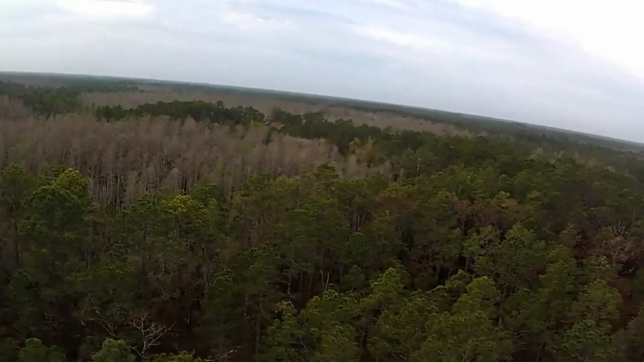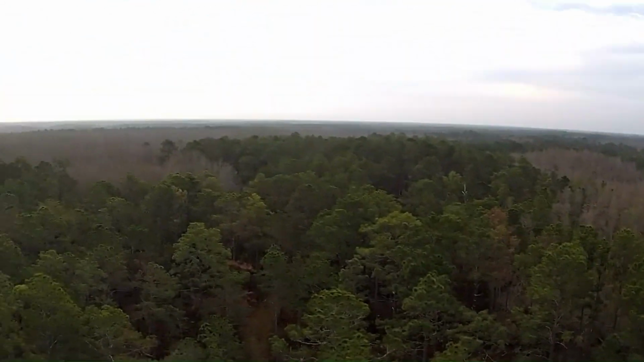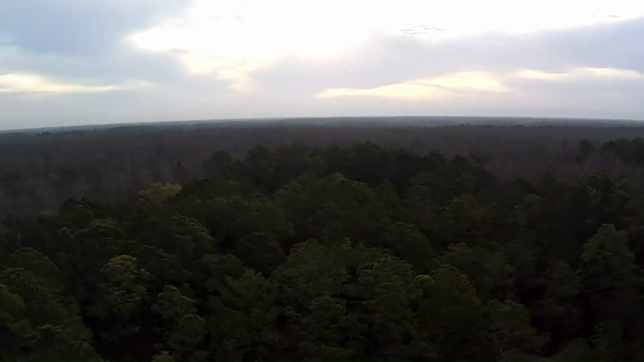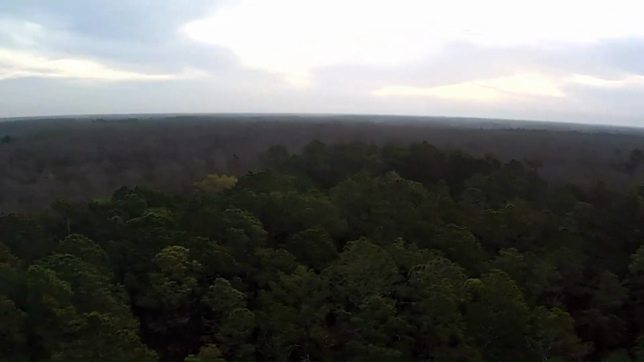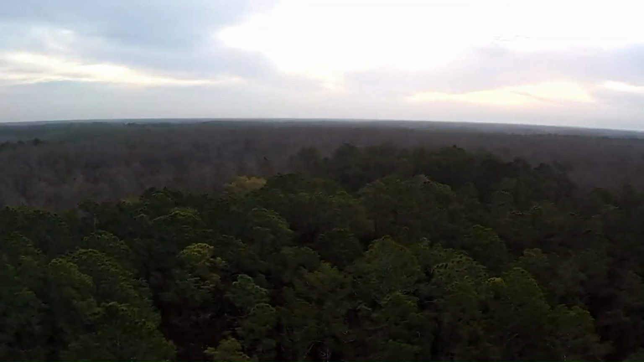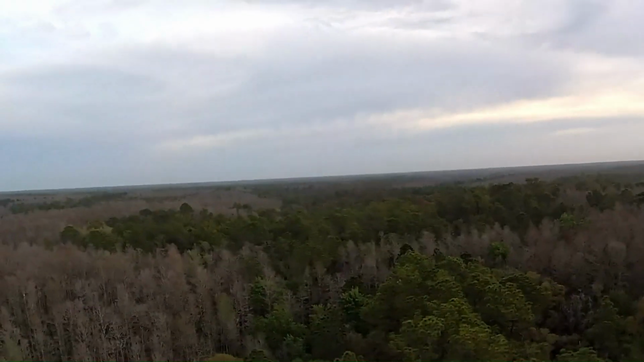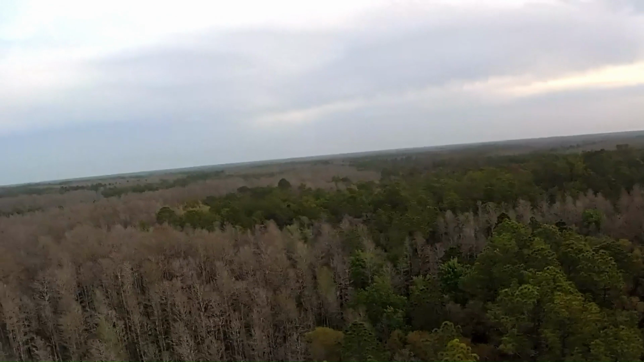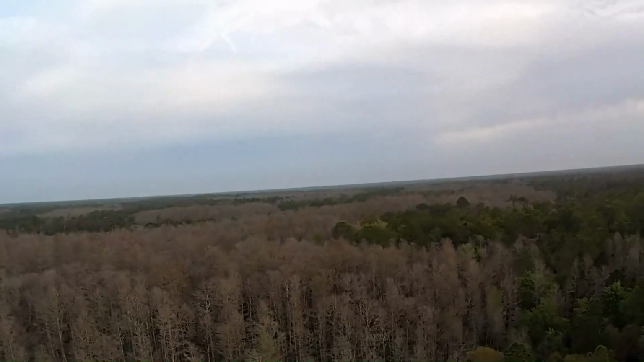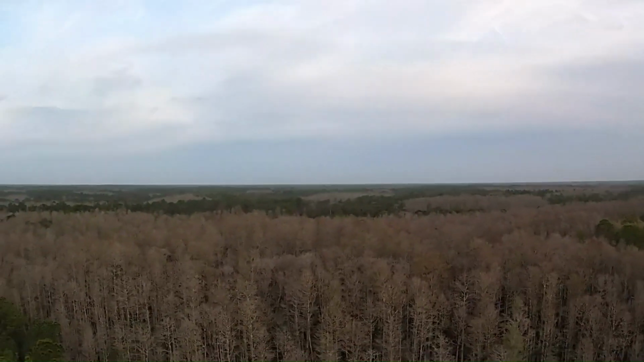I'm going to turn it and do a slow pan. So y'all can see there's nothing but swamps and pine trees around.